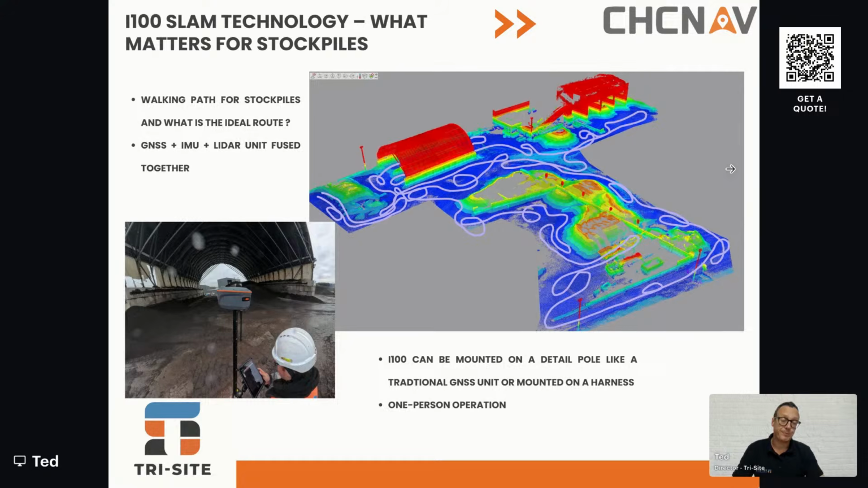With all SLAM technology, the idea behind it is that you need overlap on your data. You can see here on the slide what we call a stock yard for an aggregate company. You can see the purple line is the trajectory that was walked. The idea being that you can get plenty of overlap on your point cloud, back and forth. And you can see as well on there that there are actually buildings involved.